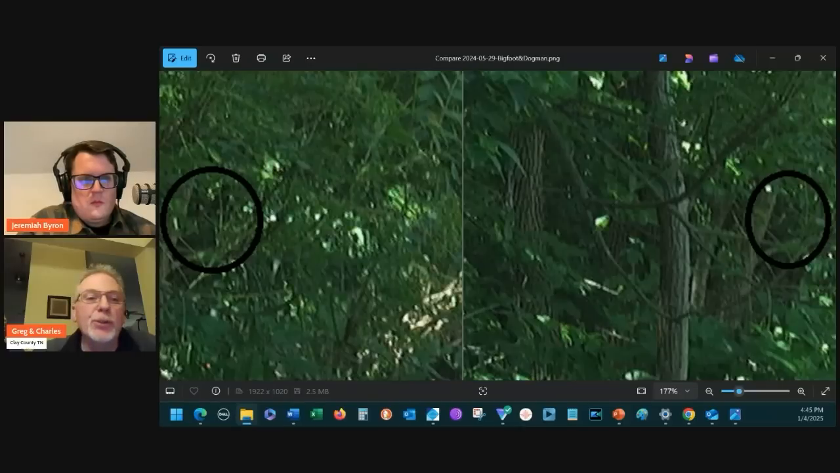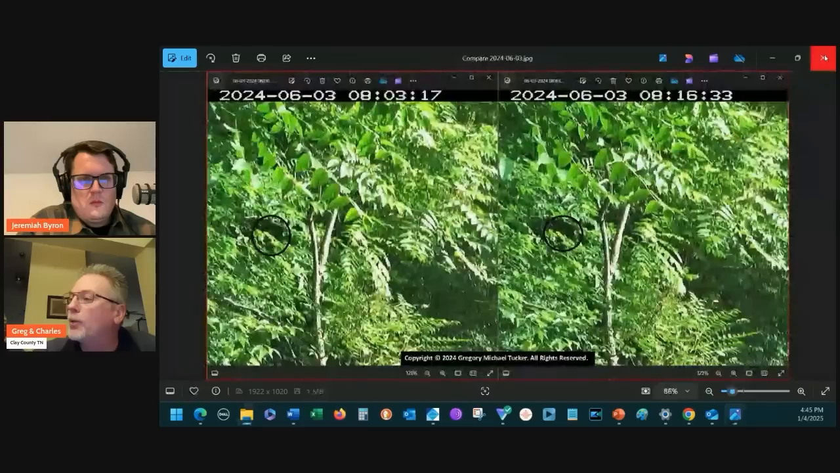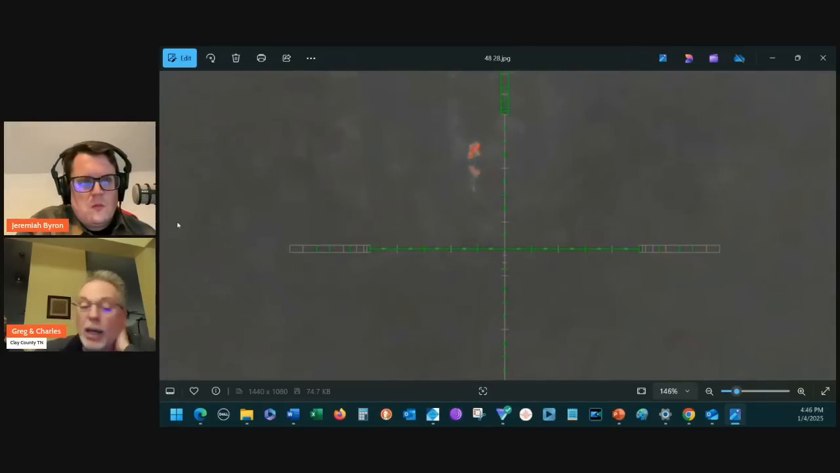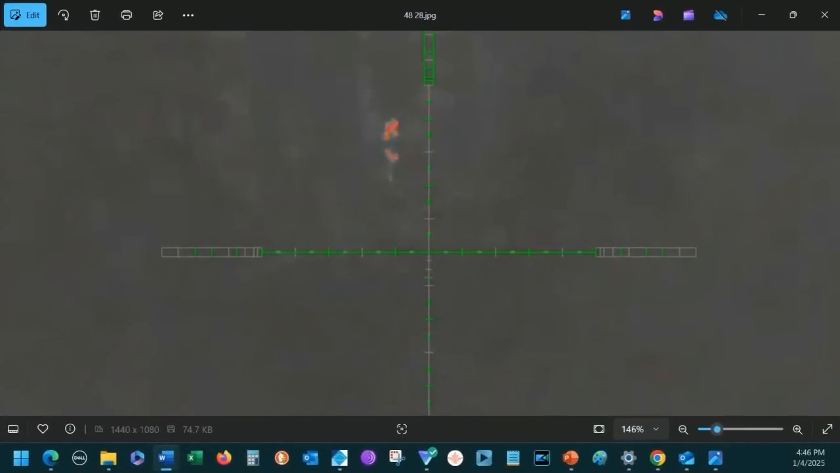And I am going to bring up a thermal this time. Let me close out all these images real quick just to help me out here. This is a thermal from behind Mark's house, and let me bring up my notes here. This was, I think, mid-June, maybe June 23rd, we were there.